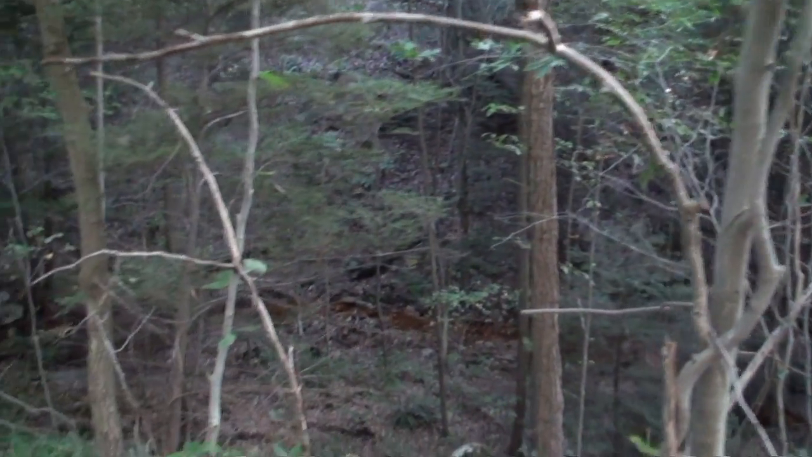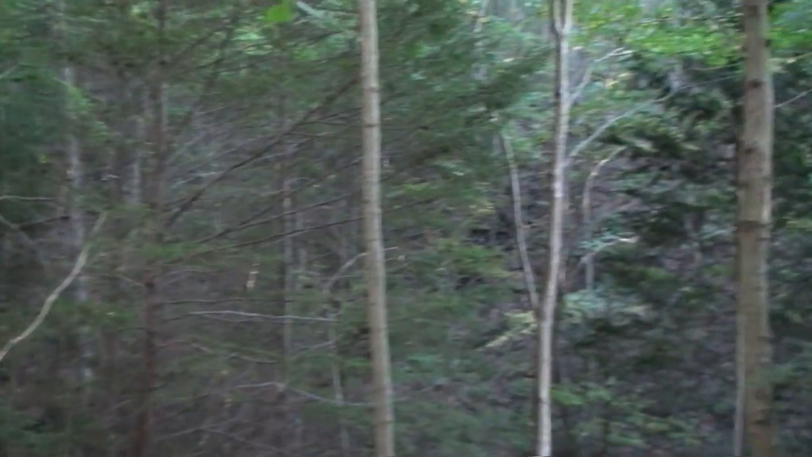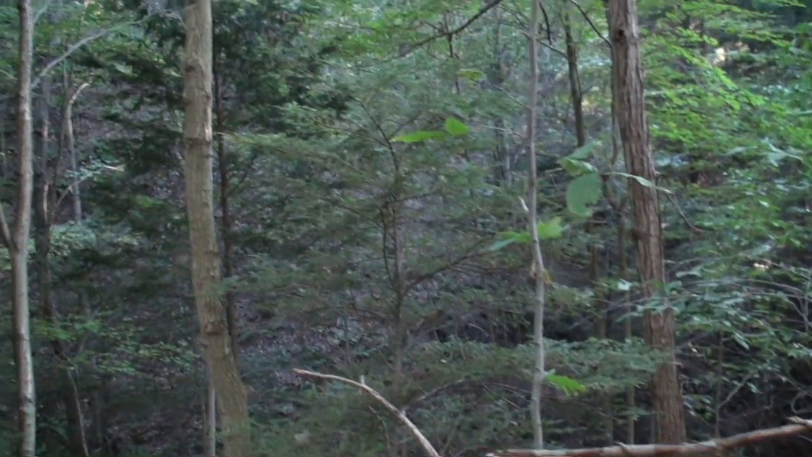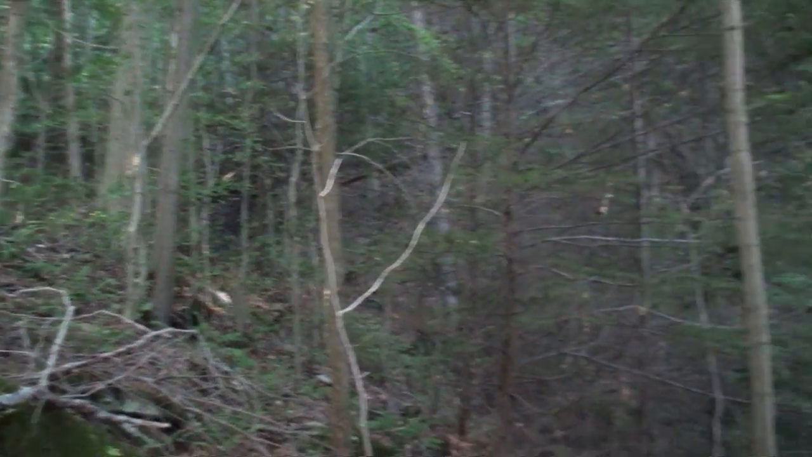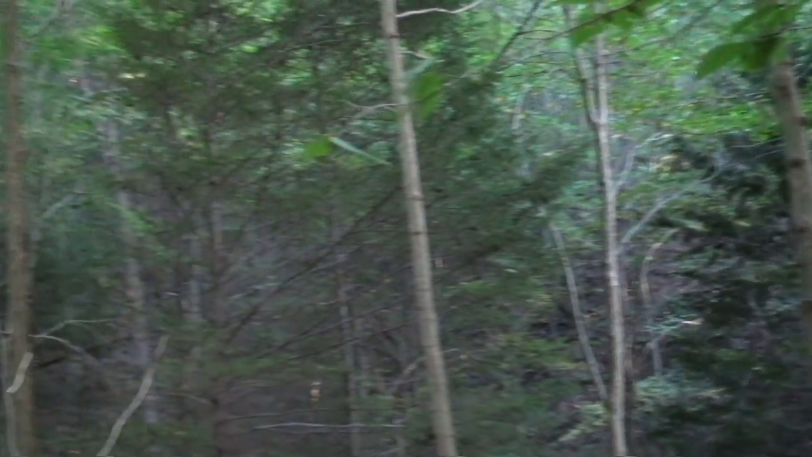It starts getting a little darker. I'll use the Flir in here up on this hillside. Problems with Flirs, like if you don't have one, is you can't see through trees with them. You know, all this brush and stuff and foliage, and can't see through it.